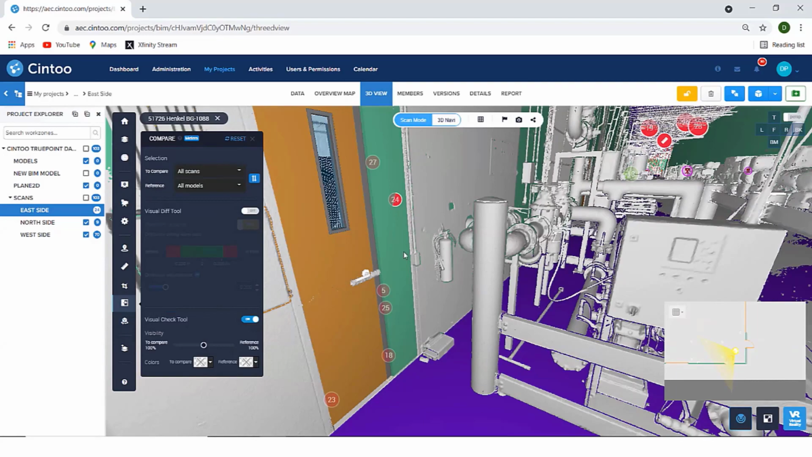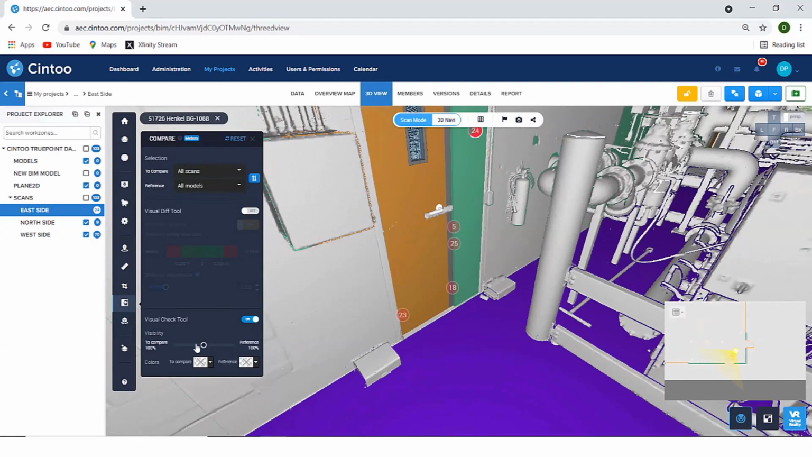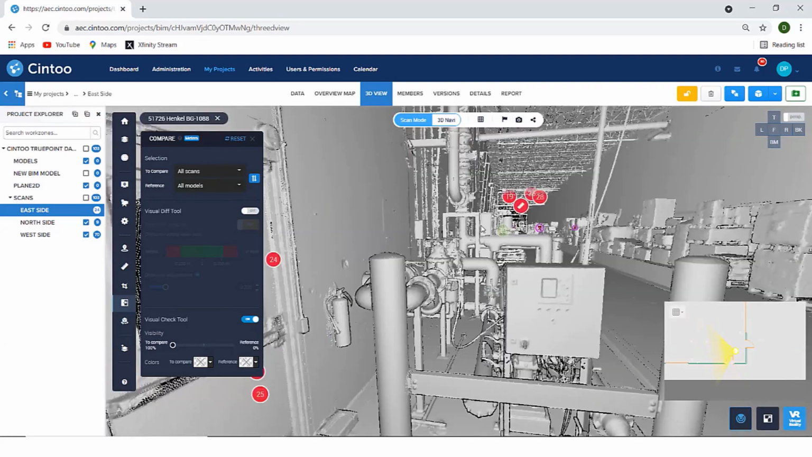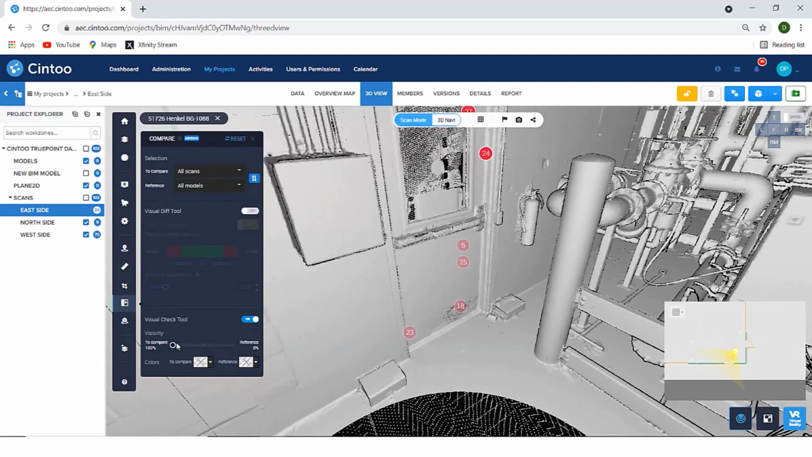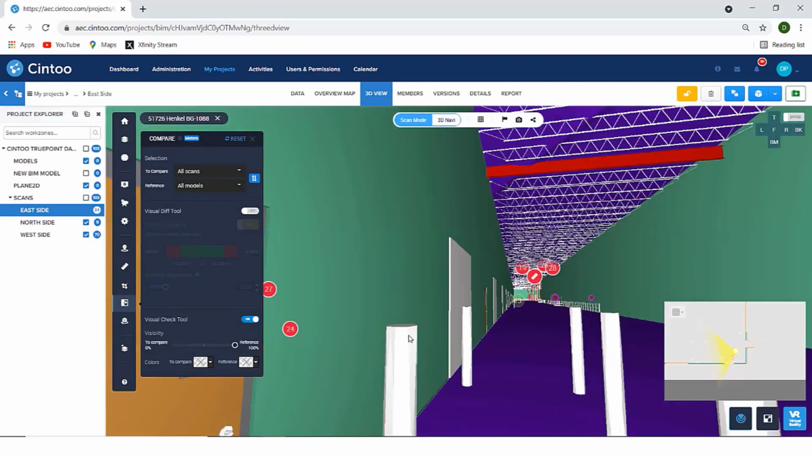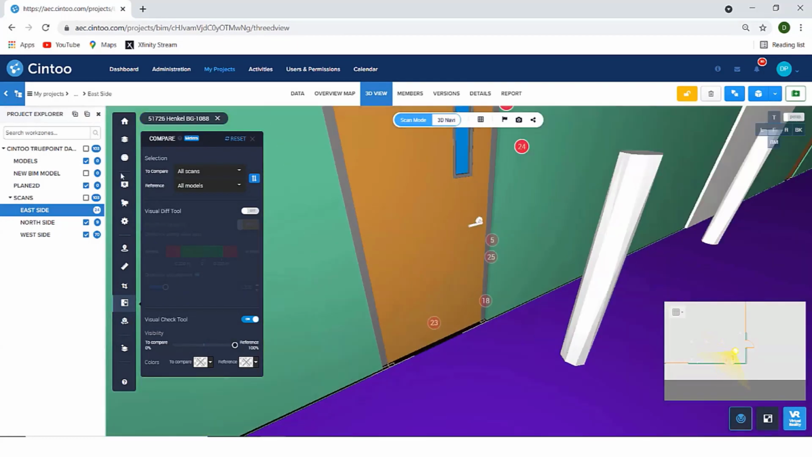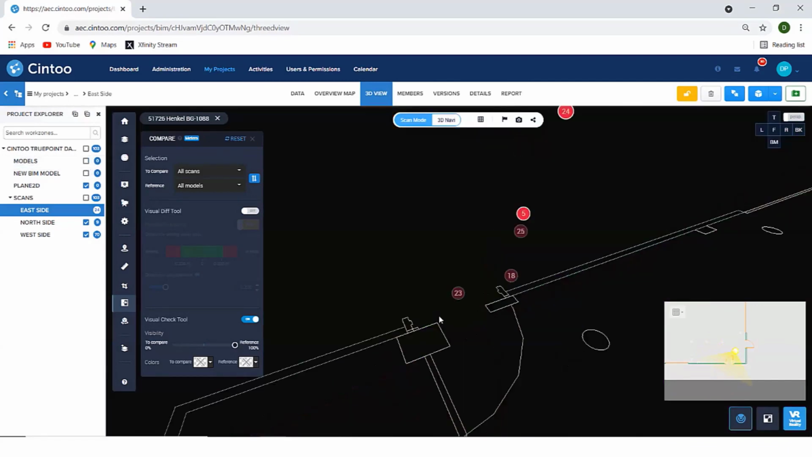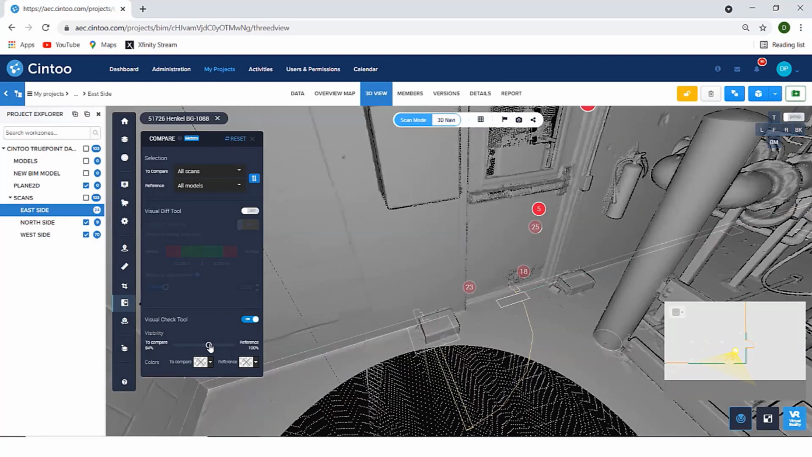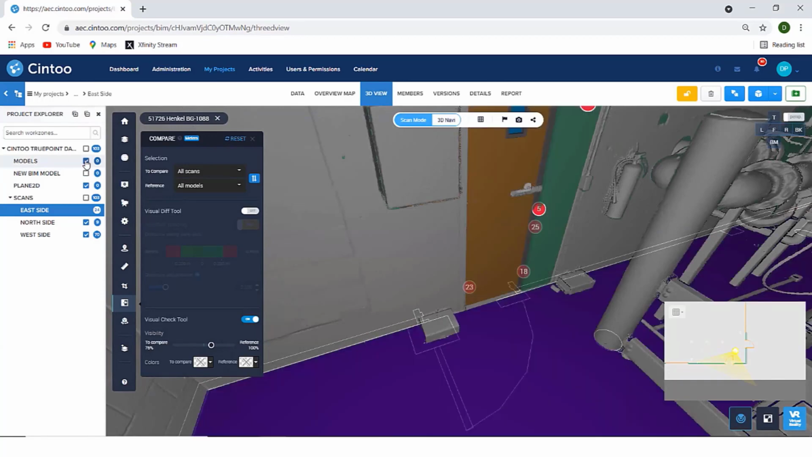With the visual check tool, you can use the transparency slider to go from the scan data only, so this is the as-built conditions from your laser scan, to the right, where you can see the BIM model or the 2D drawing as well. Let me remove the BIM model so that you can see the 2D drawing. And you will see that in this case the door is not at the right location. Let me add the BIM model again. This is even more obvious now.